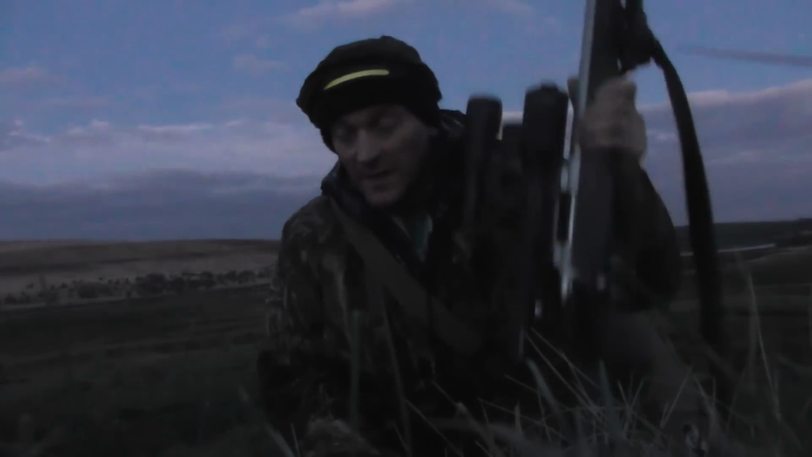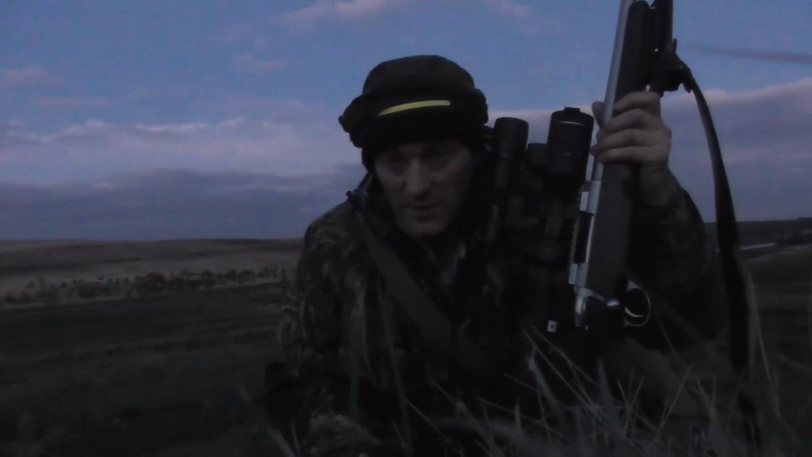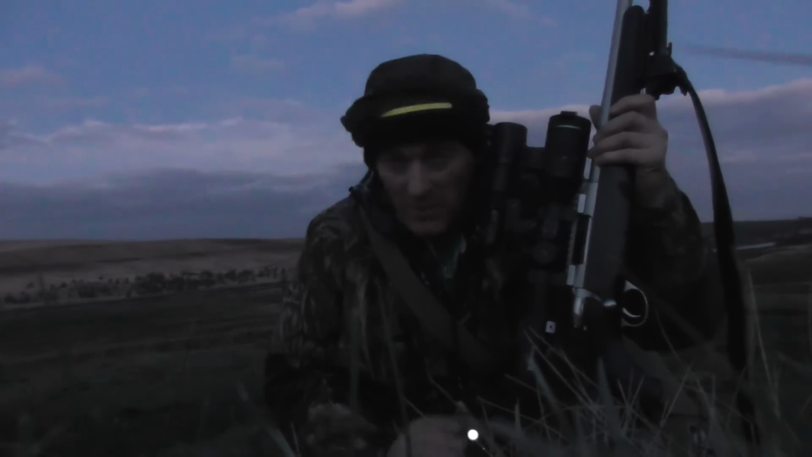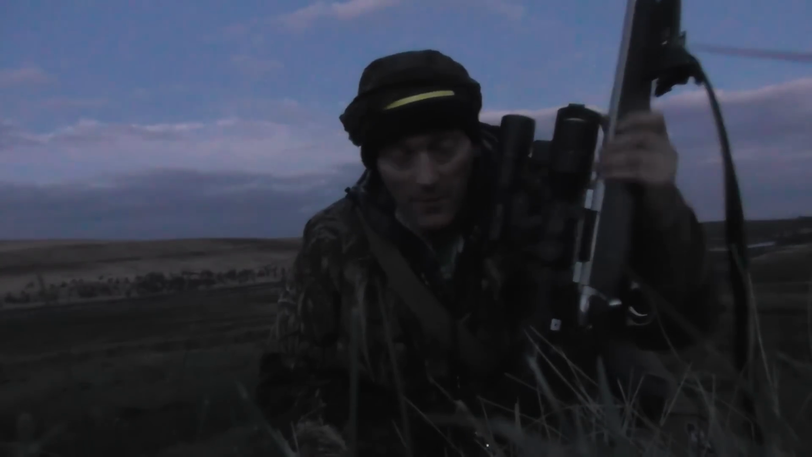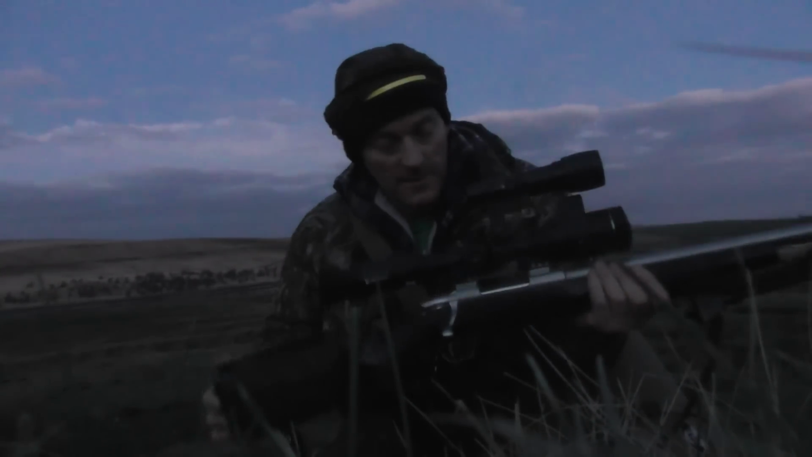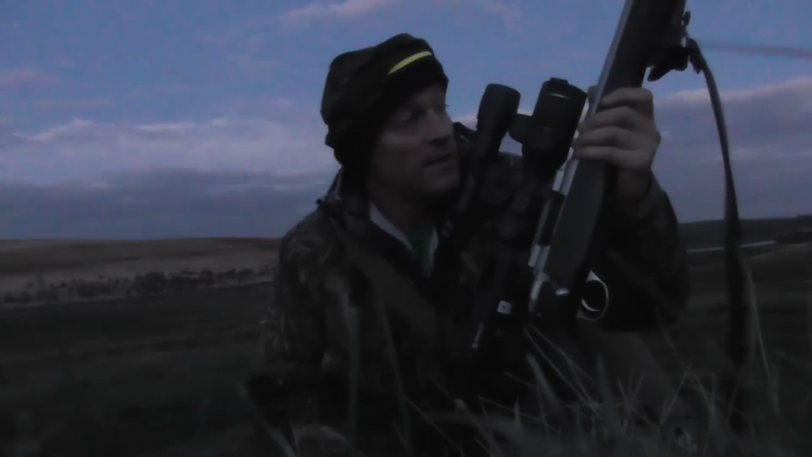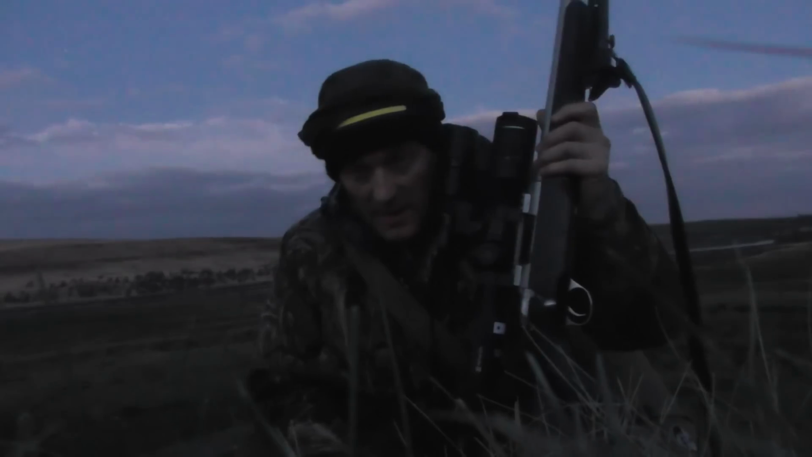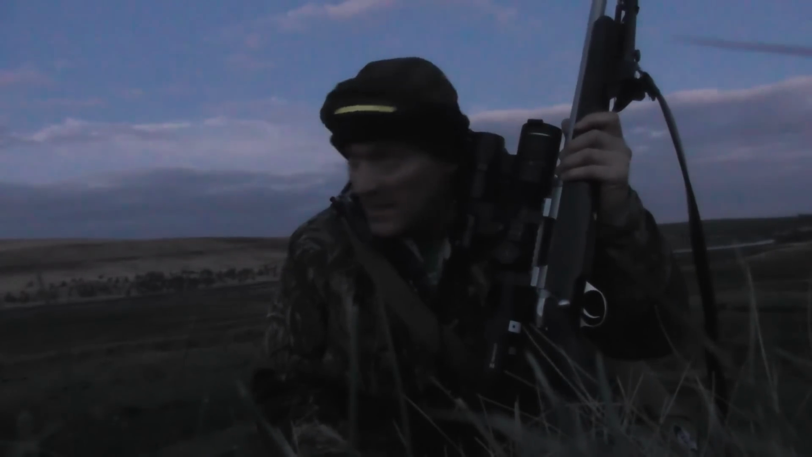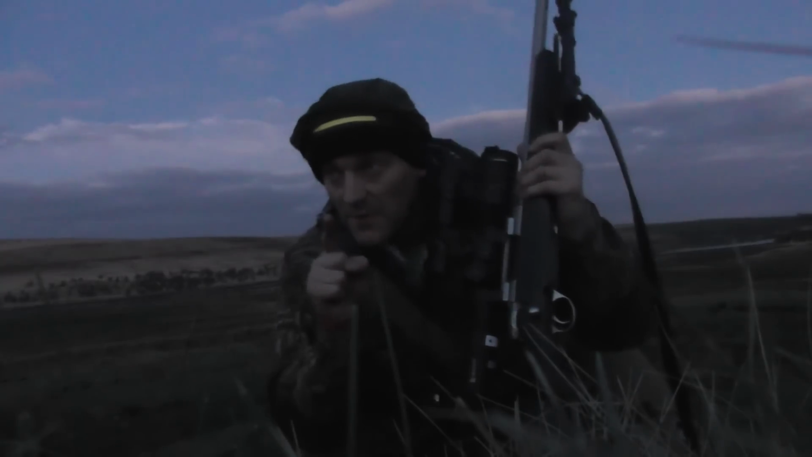I'm on a moorland tonight, where this time of year fox control is essential really, because we have a lot of ground nesting birds on this ground. So I'm here now, I've got my 6 PPC, I've got the 4K Alpex zeroed ready, and I'm using a PBI-RX illuminator. I've just put my Fox Pro out, I might not need it yet, but I'll put it out just in case. I'm going to stake out the top of this hill here.